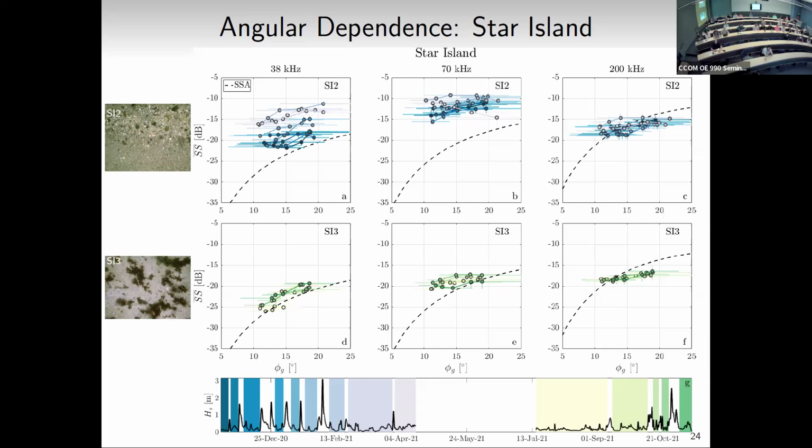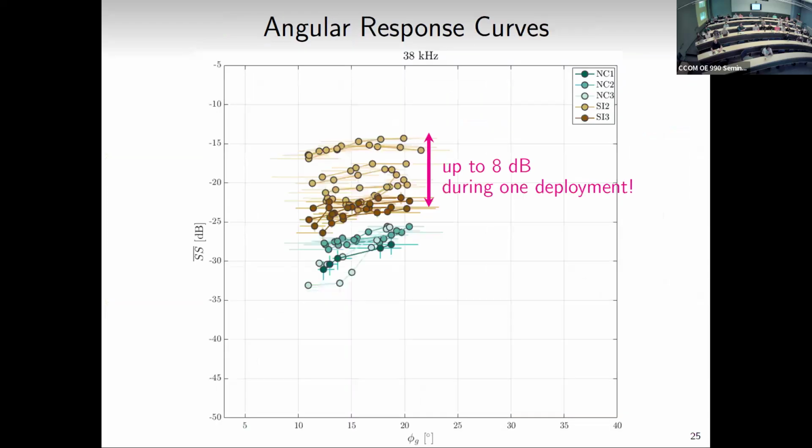And also at 38 kilohertz, you're seeing that range of scattering strength, whereas at the 70 and 200 kilohertz, they're more similar throughout the deployment. So a lot of interesting things going on here, but we can compare this to other measurements. So now I'm going to put all of our measurements on one plot.